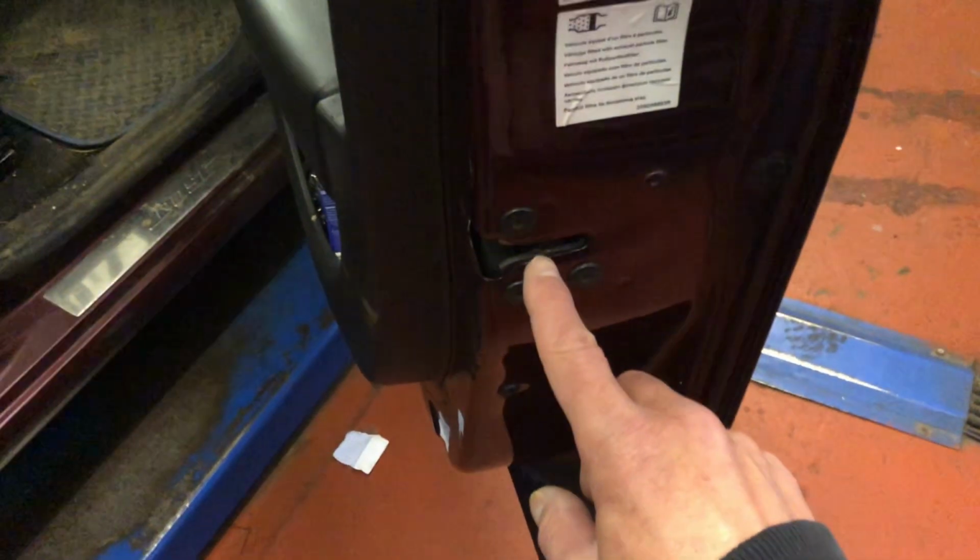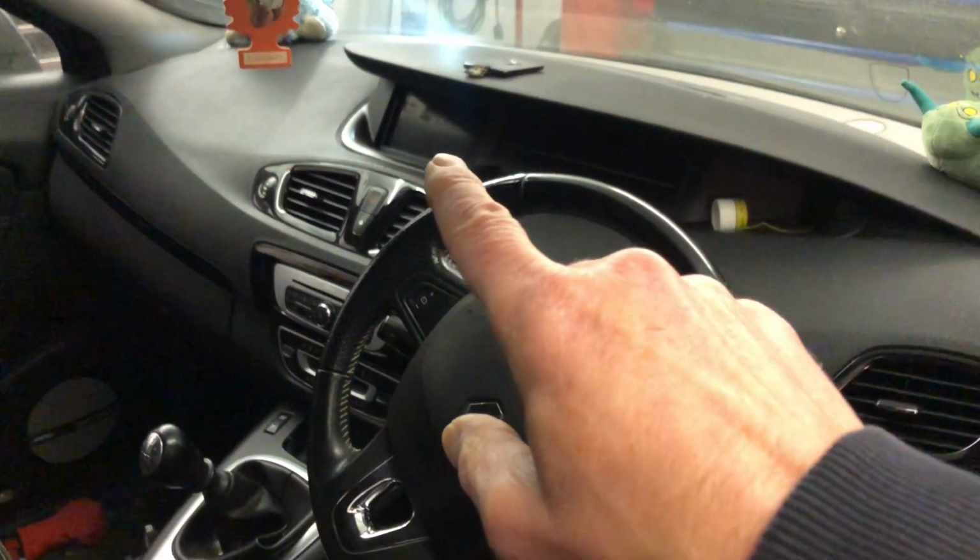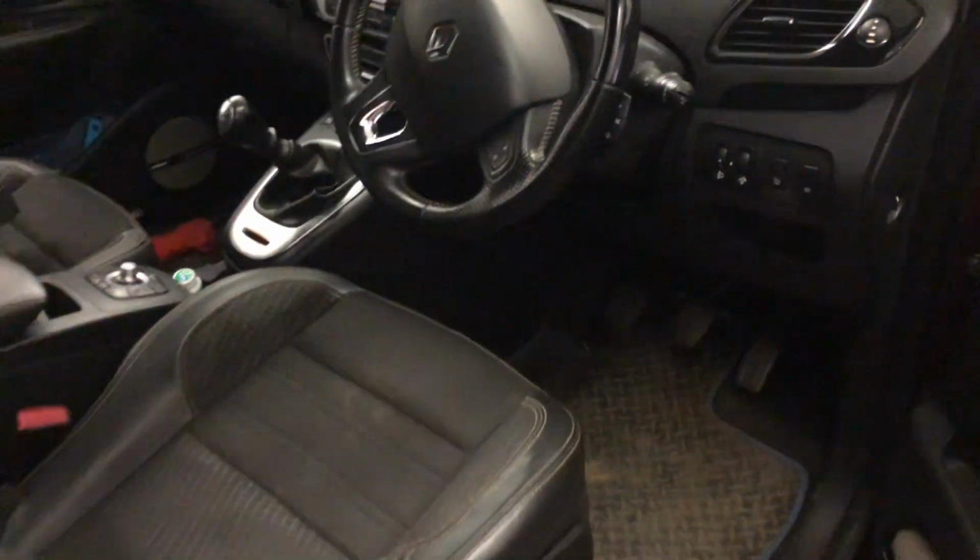So just to show you how we've got this set up, we've got the doors closed on the latch, so the car thinks that the doors are shut. That will enable us to get in and out of the car. Now we have to wait for it to go to sleep. It takes about half an hour.